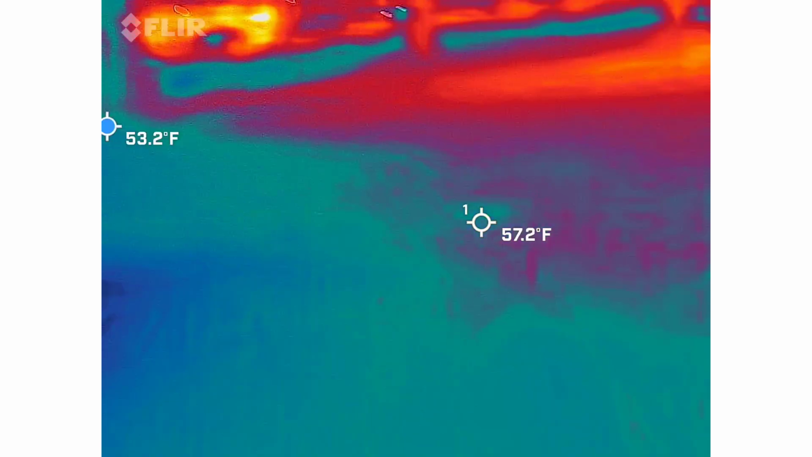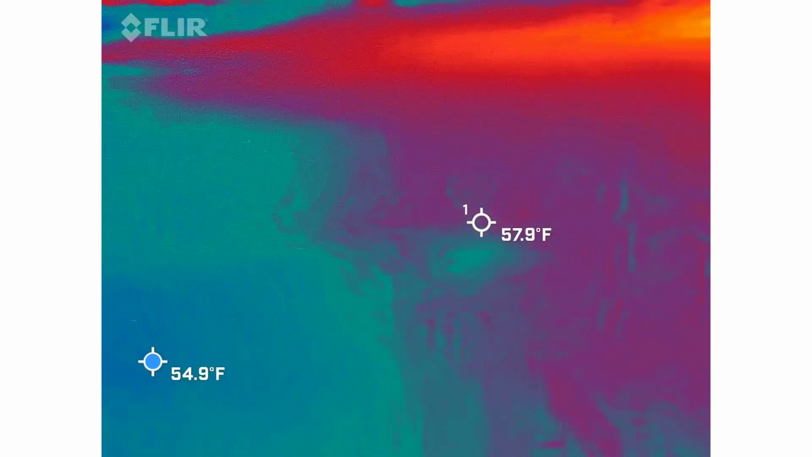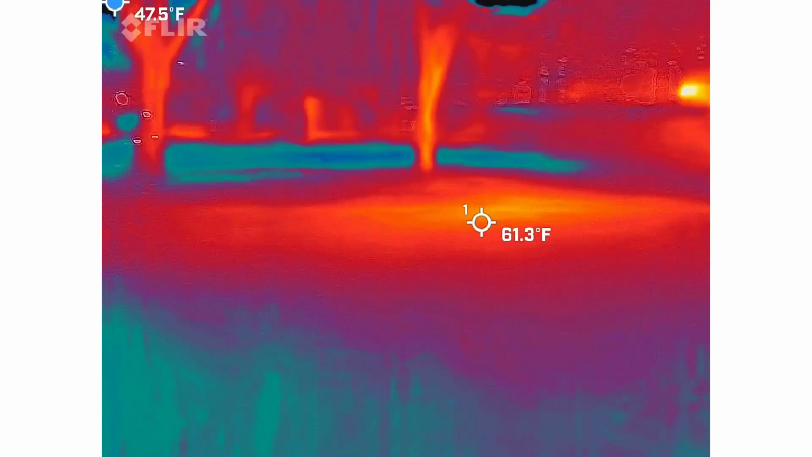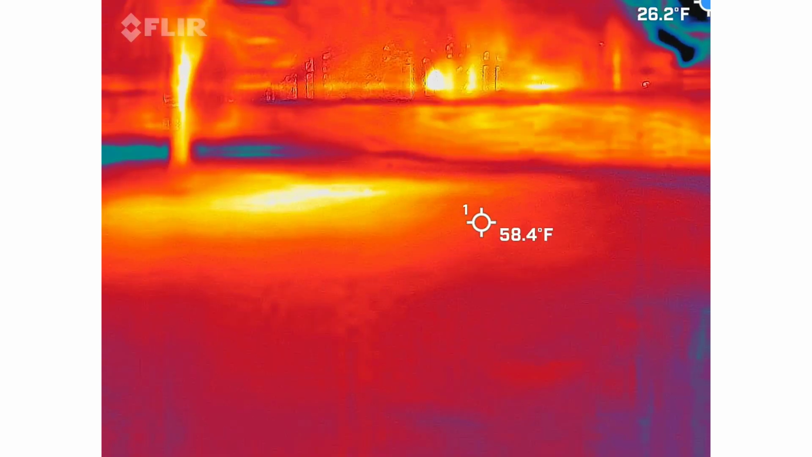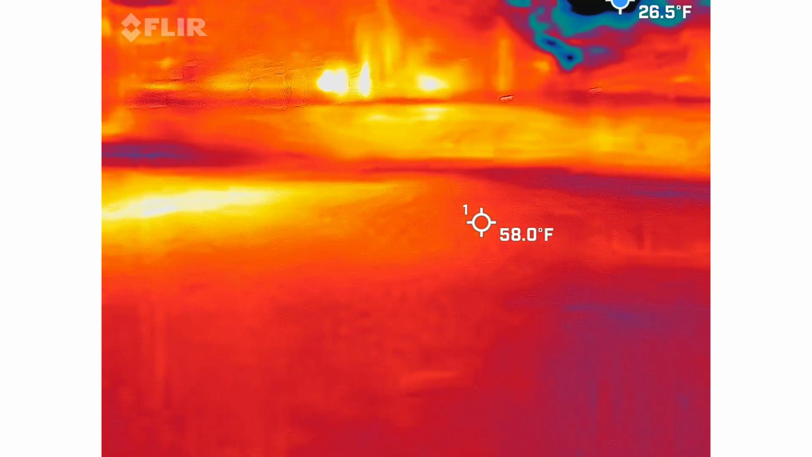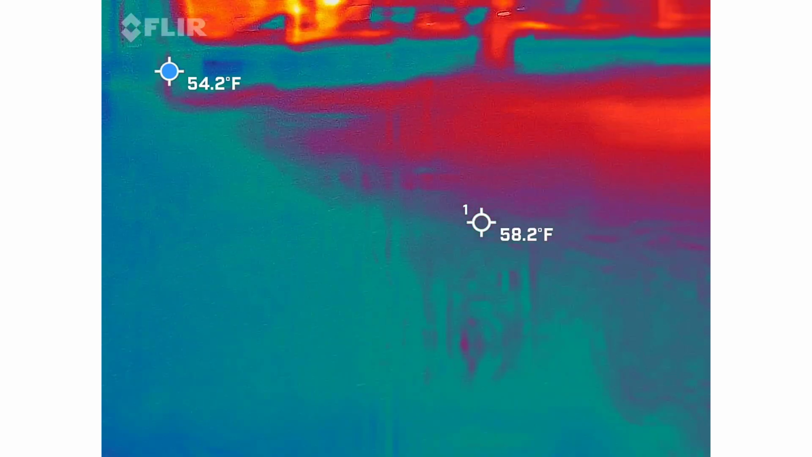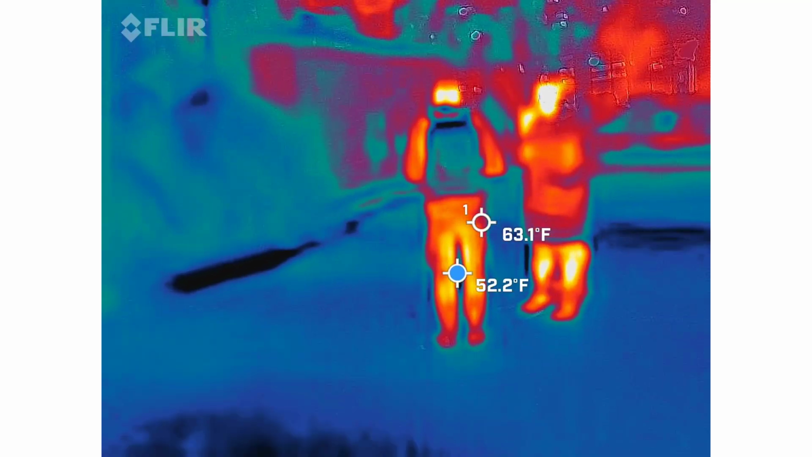I want to know the color of the hair. What's going on over here?